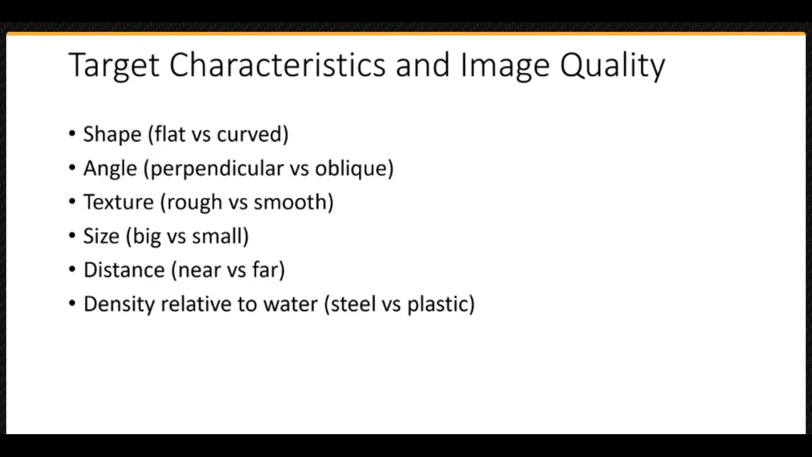Distance. The closer to the target, the less attenuation and thus better the image. But, as mentioned, too much gain can wash out the details of a close target.